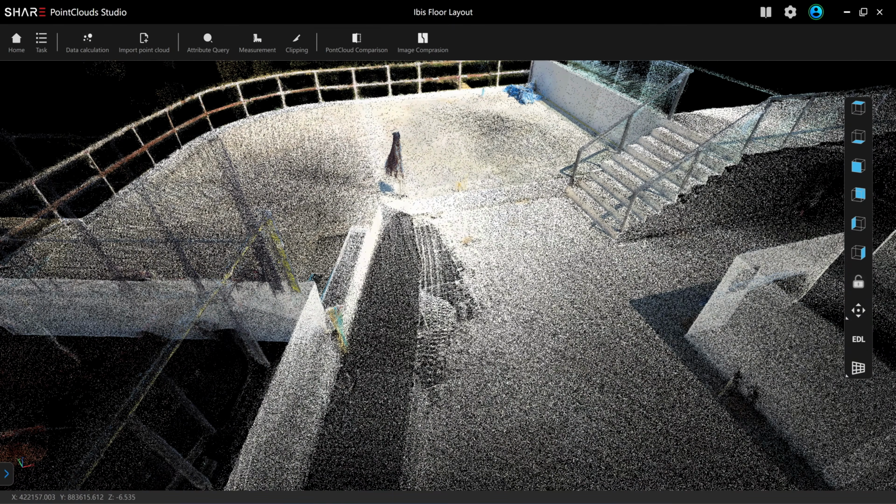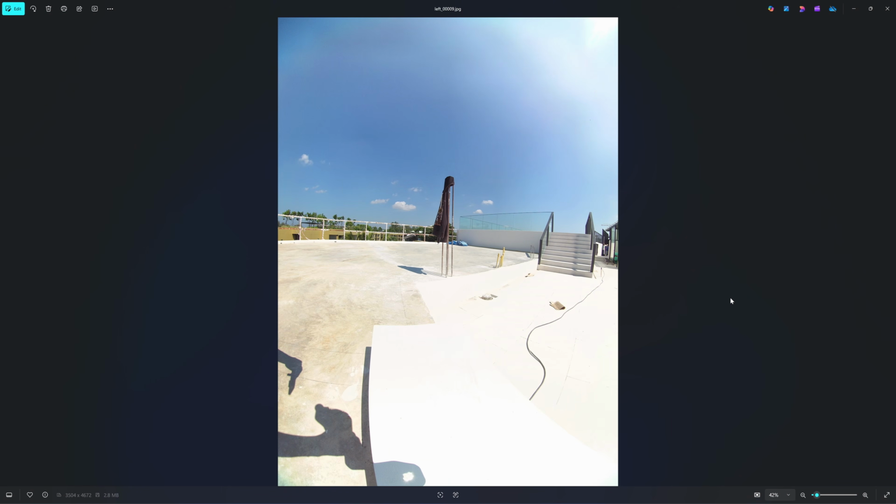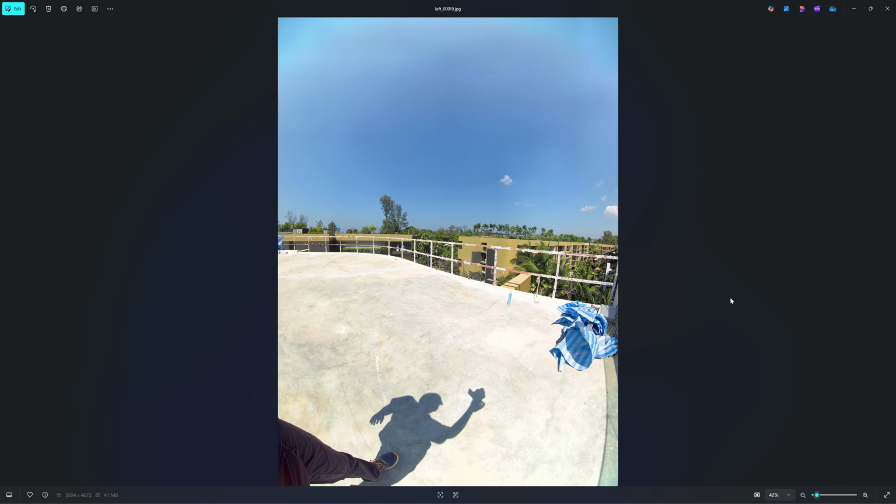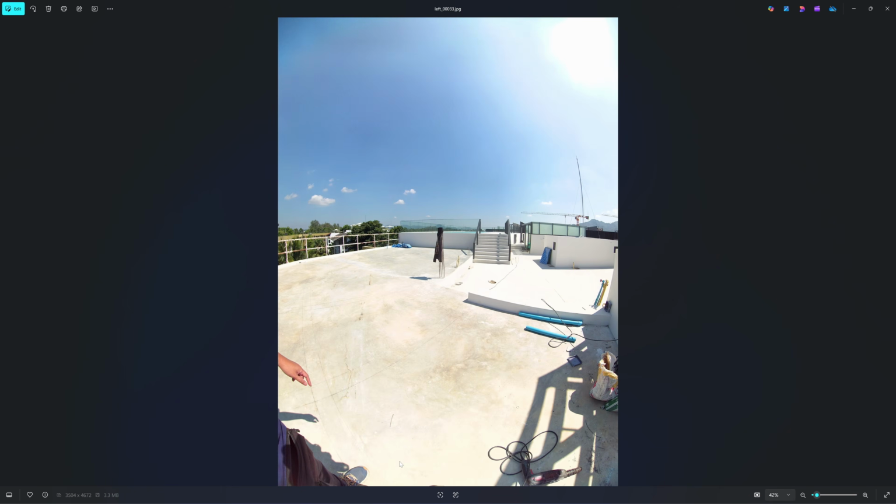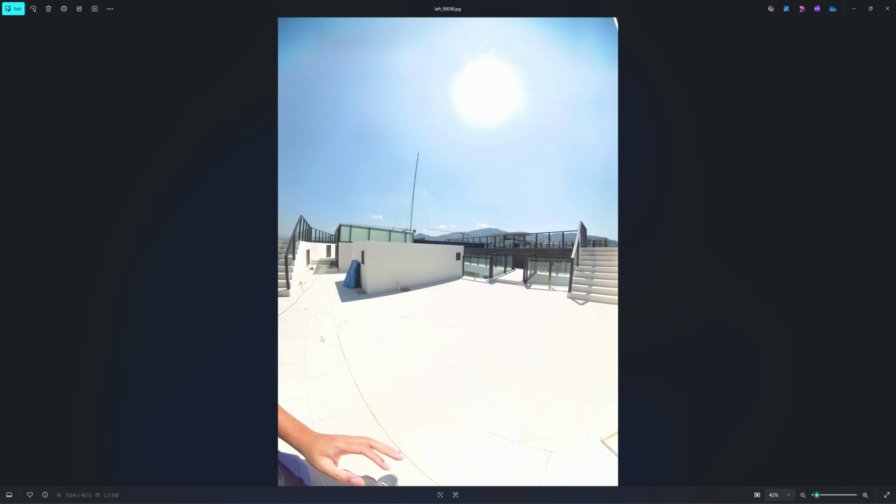Let's check the photos. Okay, this is the photograph from the left camera. Let's scroll down quickly. It's taken every 2 seconds. So you can see that part of my foot is captured. Sometimes you're going to see part of your body projected onto the floor. Okay, this is the point where it's blown out. Everything is white.